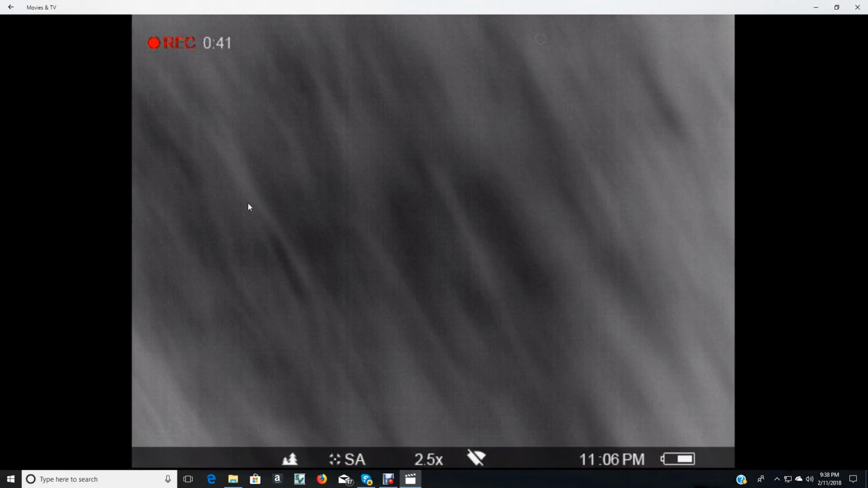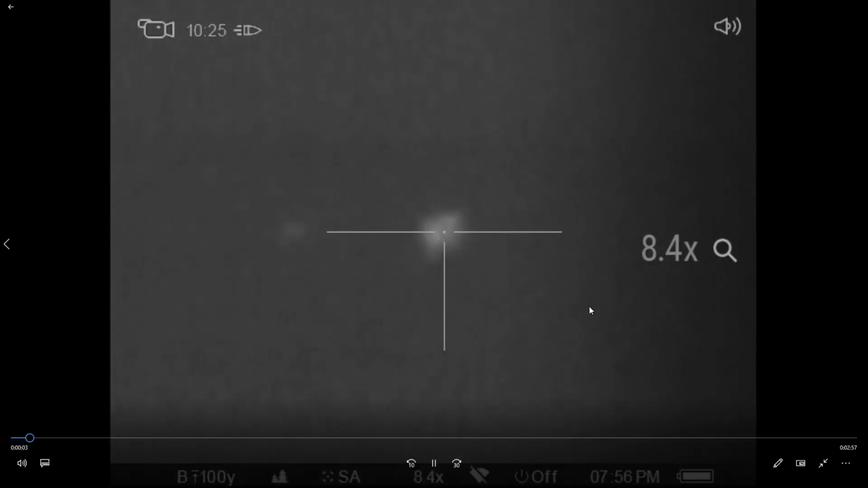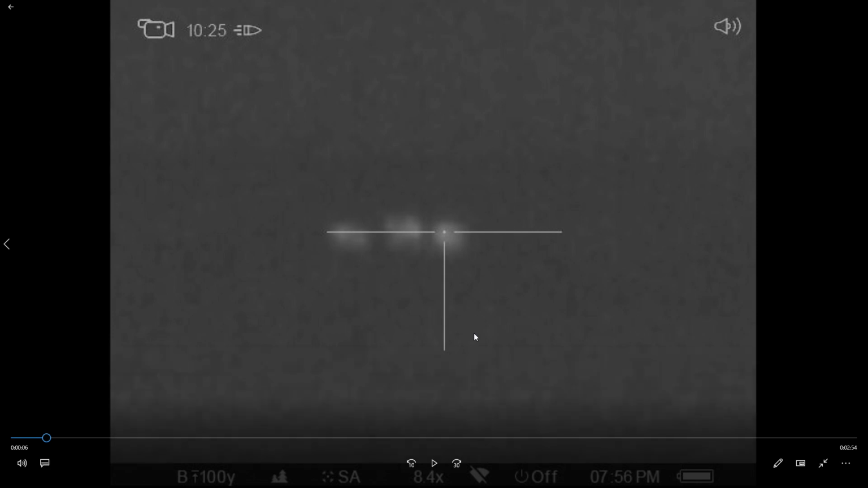We don't have many videos this week. I've got this one here. Wound up being 5 hogs underneath a cattle feeder, and what happened was that we got within 20 yards of them, and we just could not get them off of the feeder.